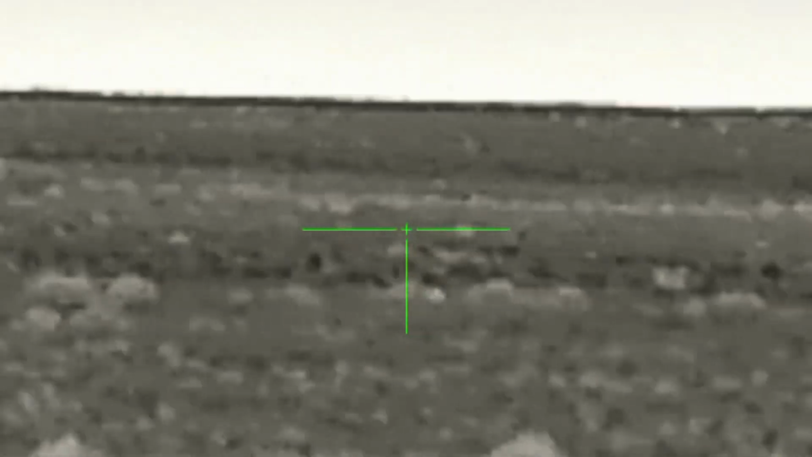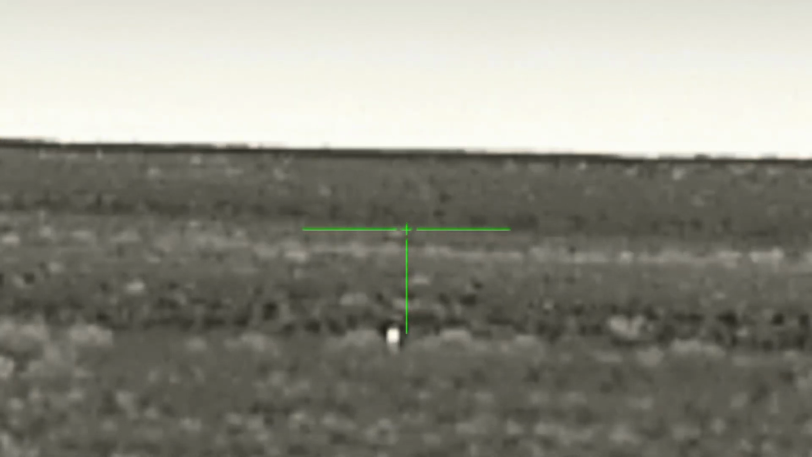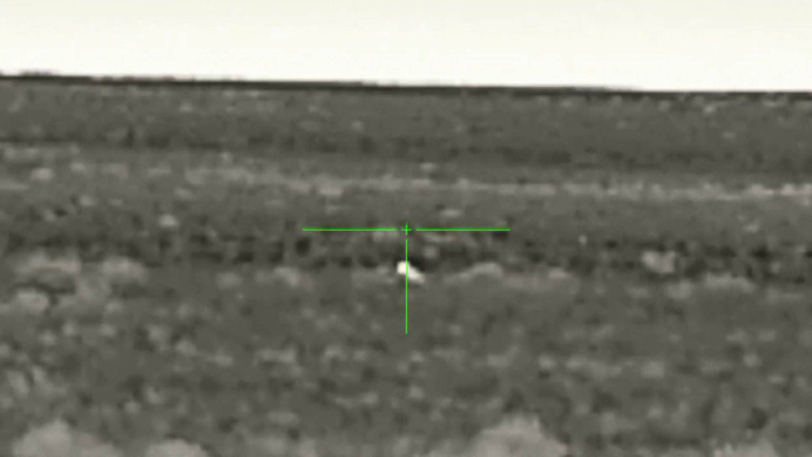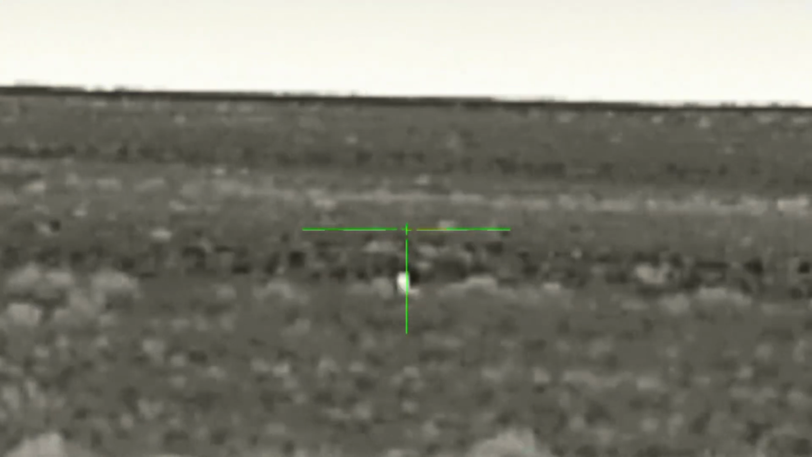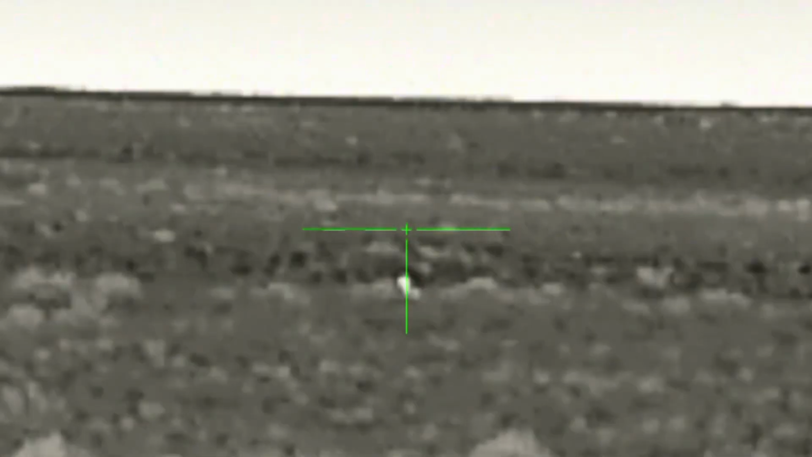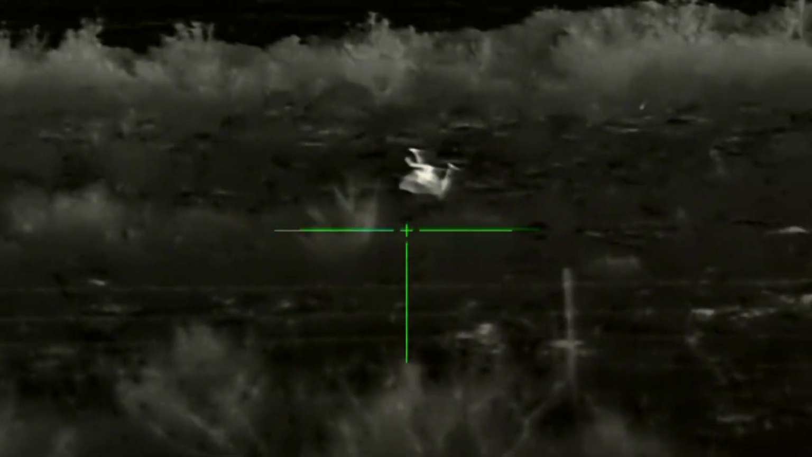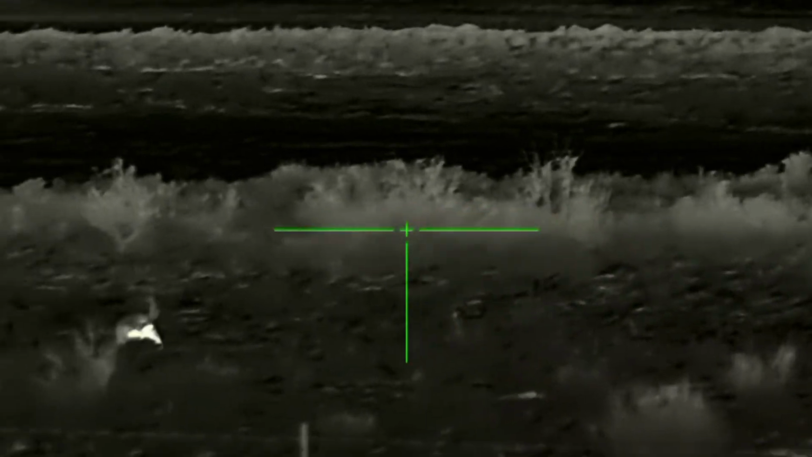But then on the next stand, our luck seemed to change. It was my turn to shoot again for some reason, and I was watching a coyote in the distance when all of a sudden, Randon was saying there was a coyote really close. I turned to get him in my scope, but Randon had a good shot, so he took it. No, I was on him, but it's okay.